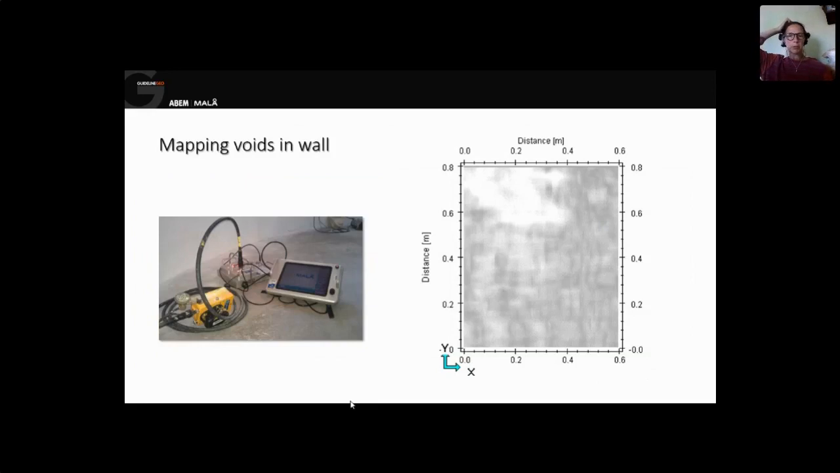You can use GPR to map voids in walls. This is a high frequency antenna seen to the left, and then the resulting picture on the right. It's a part of a so-called sandwich wall. The elements of the wall are ready, and when they install them in the house, they fill that sandwich wall with concrete on the building site.